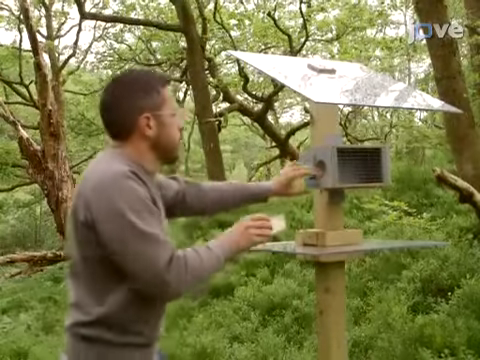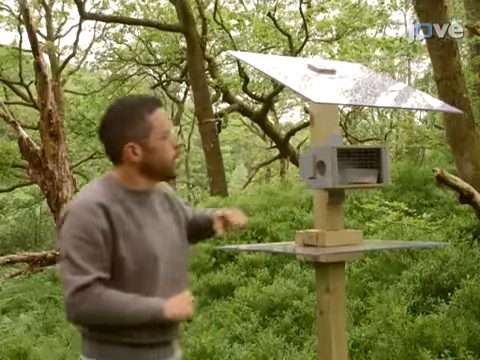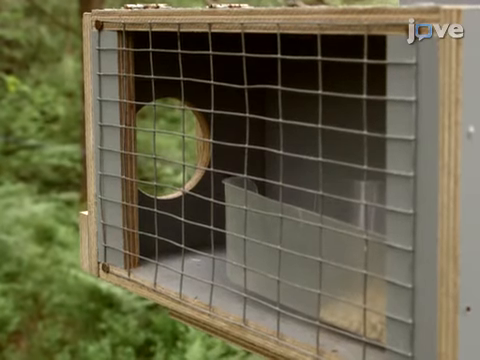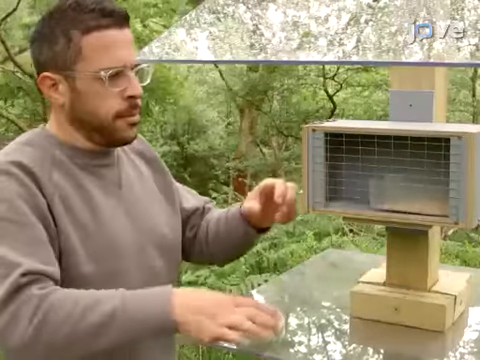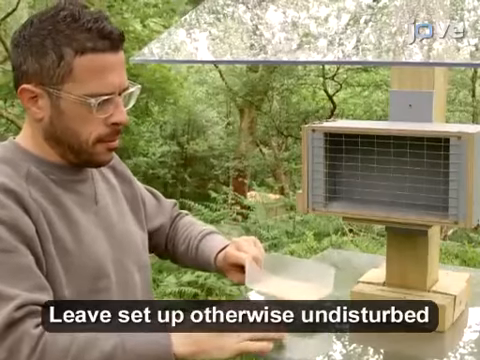Begin by creating a filming setup where the birds are encouraged to position themselves in front of the camera. The bird enters the setup through a hole in one of the end walls and has access to food near the opposite end wall. To habituate the birds to the setup, provide a suitable food to the feeder for several weeks prior to the recording.